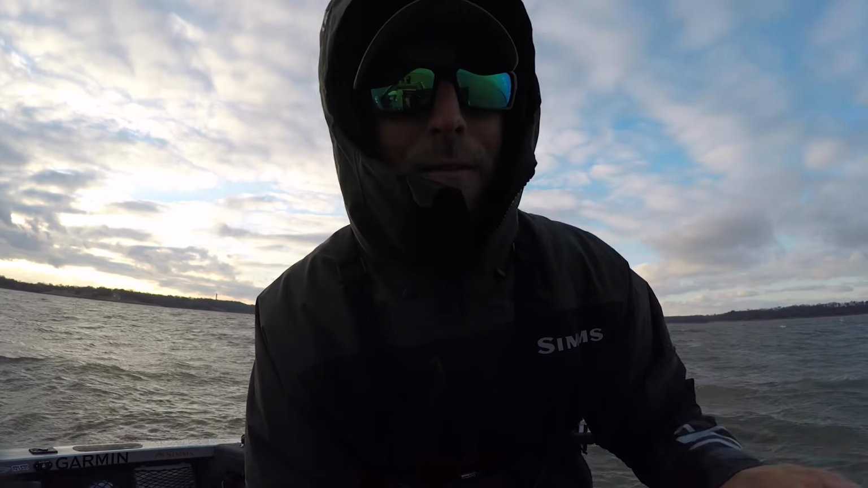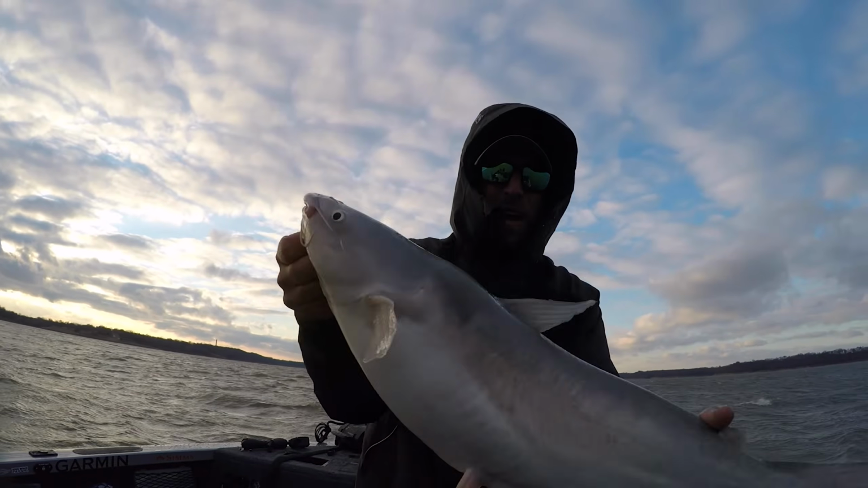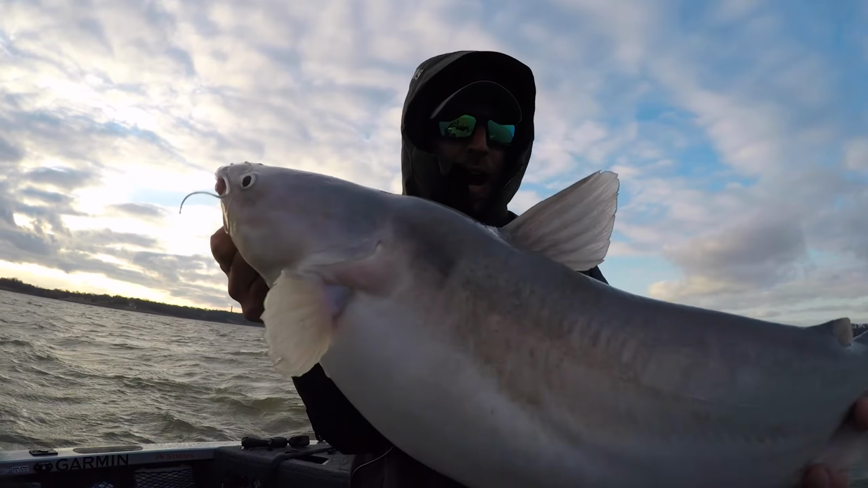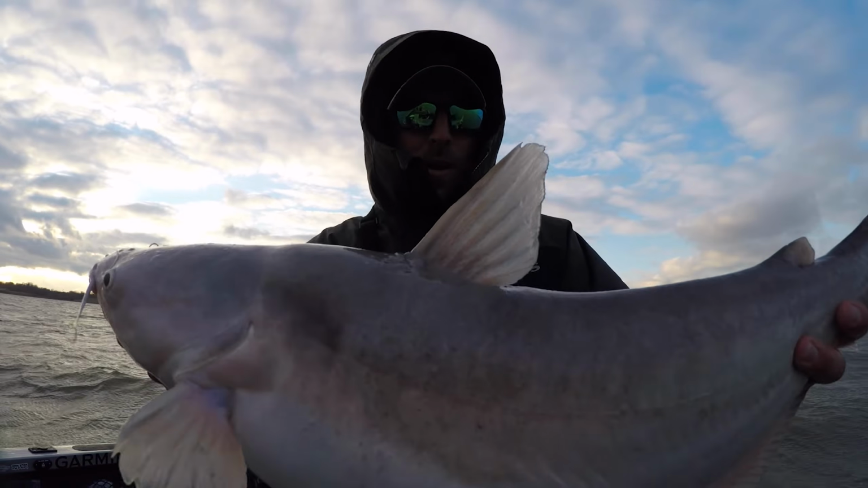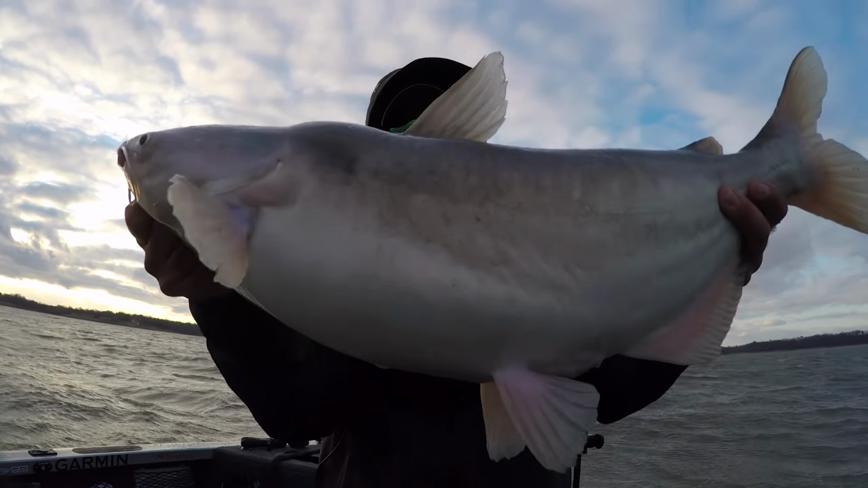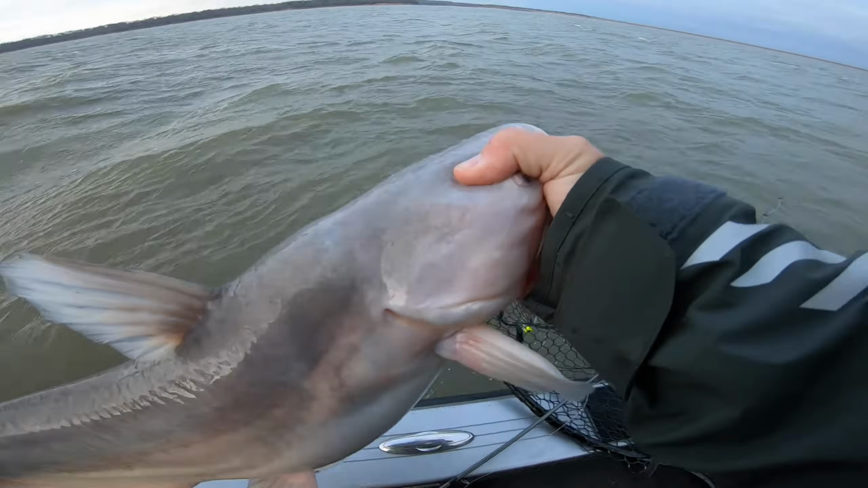It's unreal how fat these blue cats get in the fall like this. Nice and lively. Look how fat that thing is. Good night. That's not even a big blue, that's just a nice eater, but not for this lake. 35-inch limit on this lake, but that is just a fatty. I love it. All right, let's get him back here real quick.